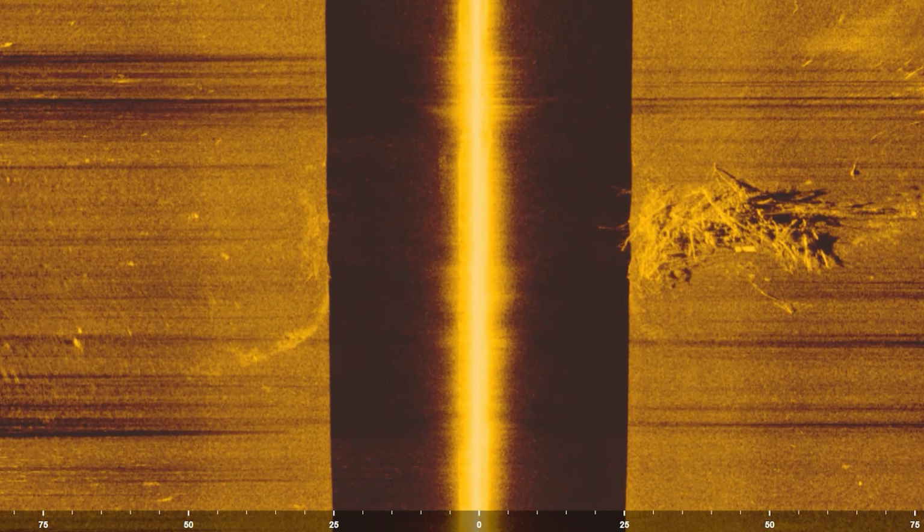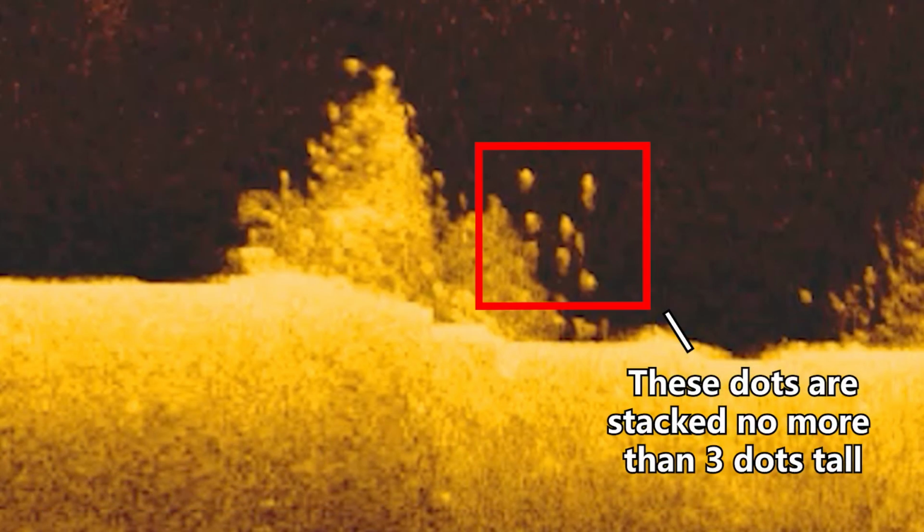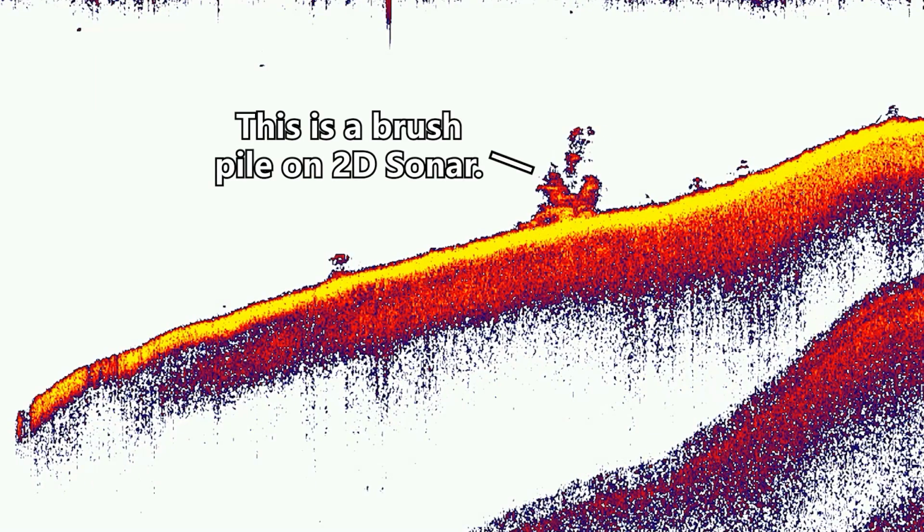And so I want to run through what brush piles look like on your 2D sonar, down imaging, and side imaging so you know how to find them, and then we can talk about how to fish them. So first off, let's talk about traditional 2D sonar. And I actually don't use this type of sonar when I'm trying to graph offshore brush piles because it lacks the definition and the clarity of your down imaging and your side imaging.